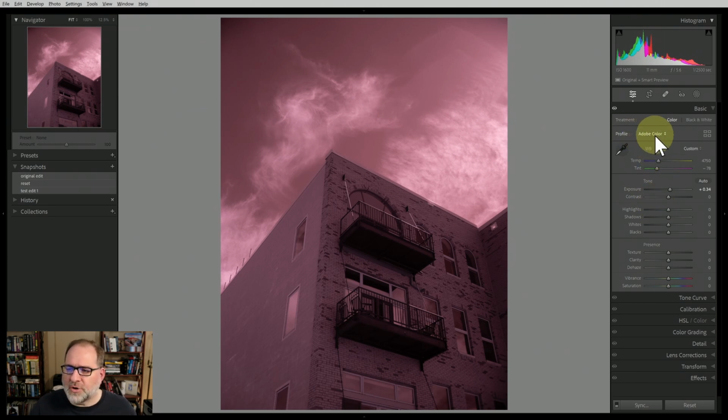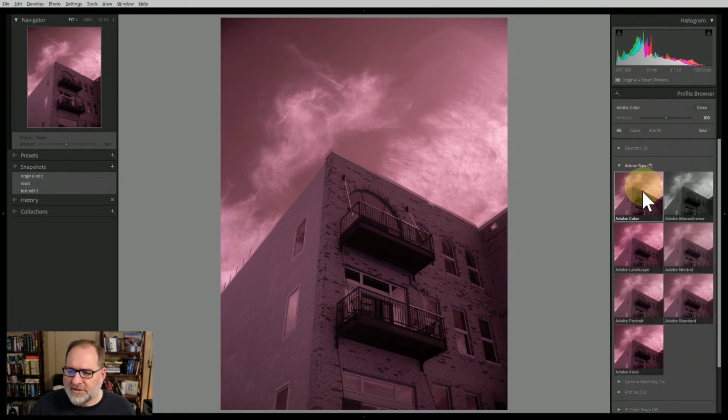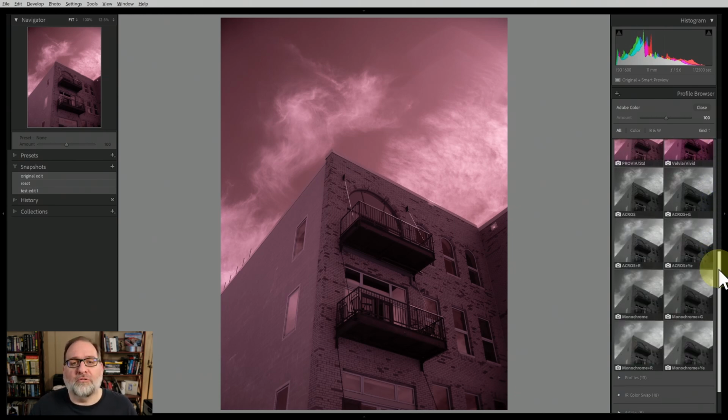So what I'm going to do is over in the basic panel, I'm going to click on the Profile Browser, and this will open up all the profiles that are available. There's a variety of profiles we can use. We can really use any monochrome profile that comes with Lightroom. So I'm going to go into Adobe Raw first, and you'll see we've got Adobe Monochrome, so that's a viable option. Also, in camera matching, Adobe will provide a number of monochrome profiles that match any that would come with your camera. For Fujifilm, this is Acros. You may have some for your other camera as well, and you can try these.